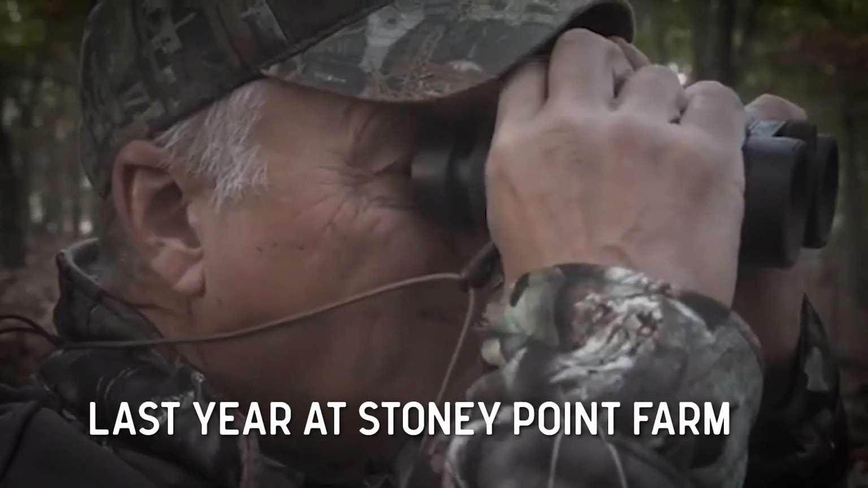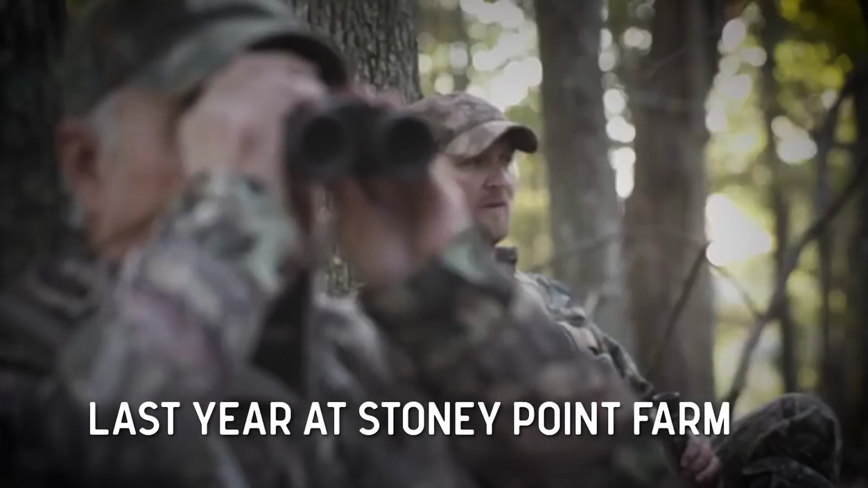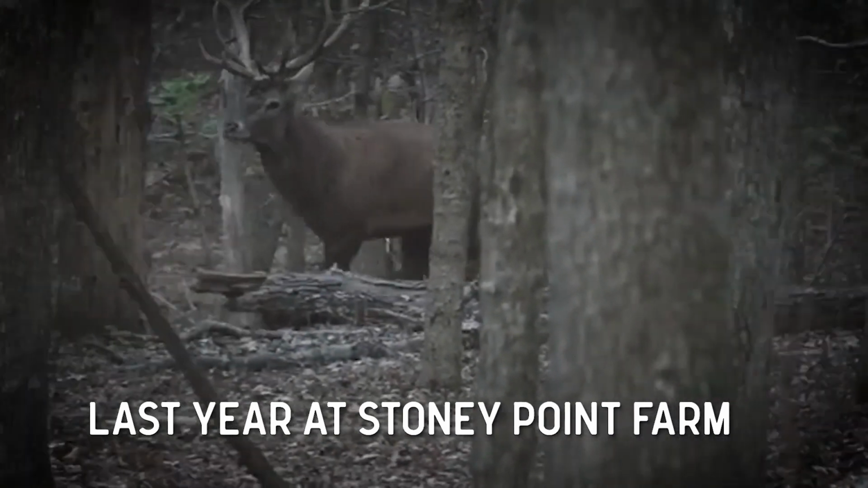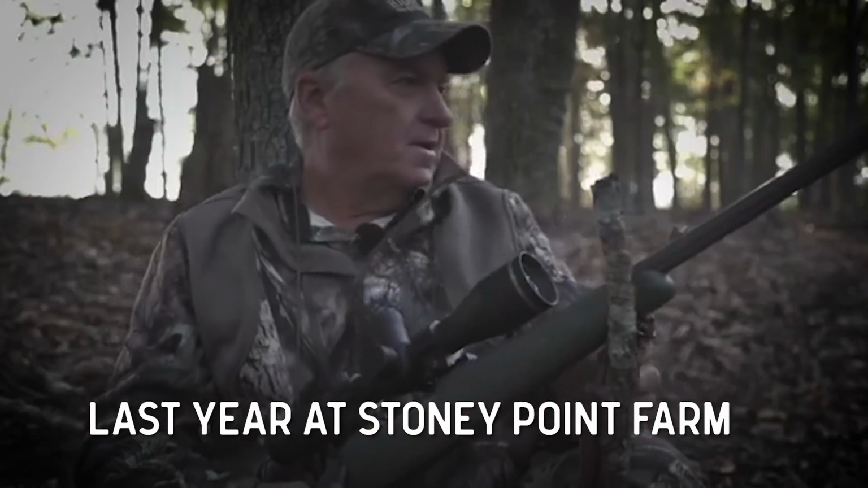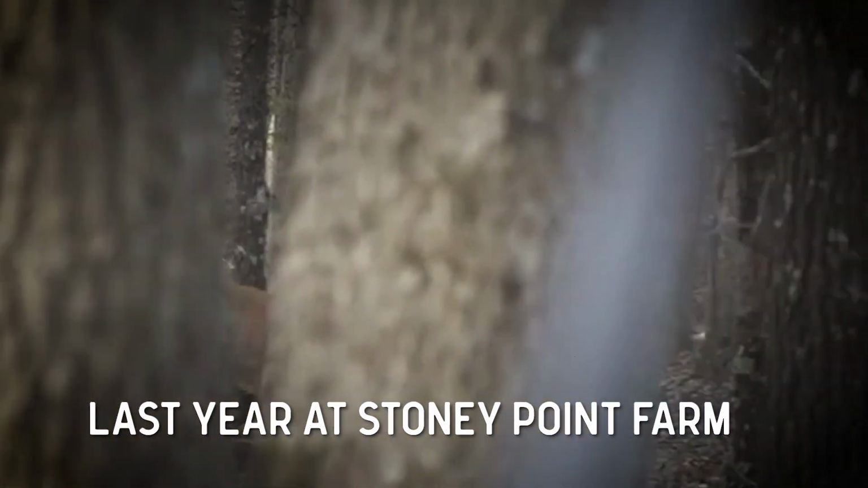The hunt I had here last year was nothing short of incredible. The rut, they call it the roar, was wide open and the stags seemed to be everywhere. And after watching a bunch of them, I finally put one on the ground. And when I walked up to him, there was no ground shrinkage at all.